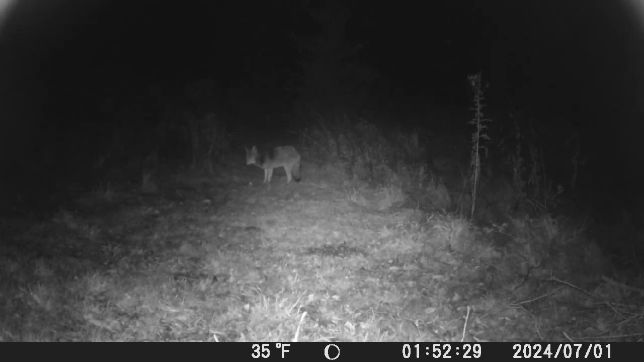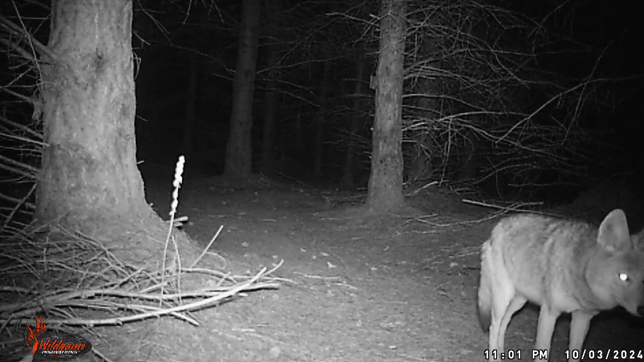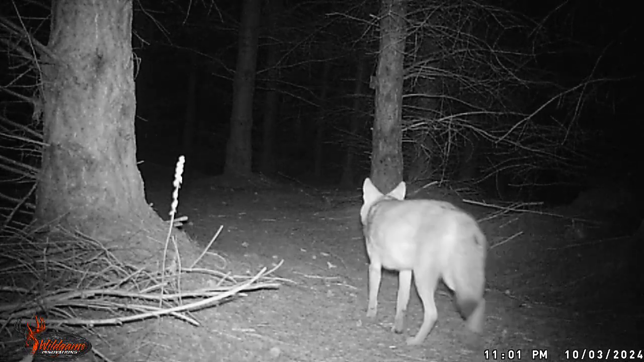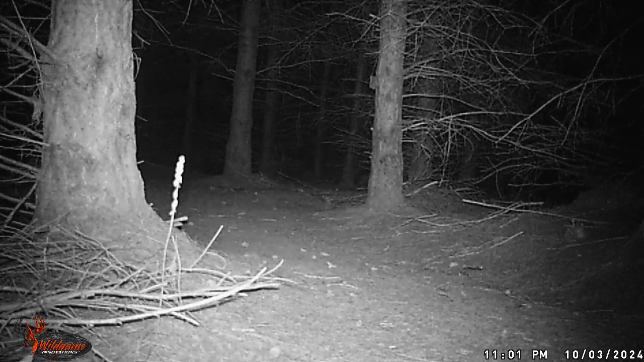Oh, there's one giving us a selfie. Hello there, Mr. Coyote. Over at Coyote Canyon. Yeah. Good looking dog. Doesn't look sick at all. Very quiet and peaceful up there at Coyote Canyon.